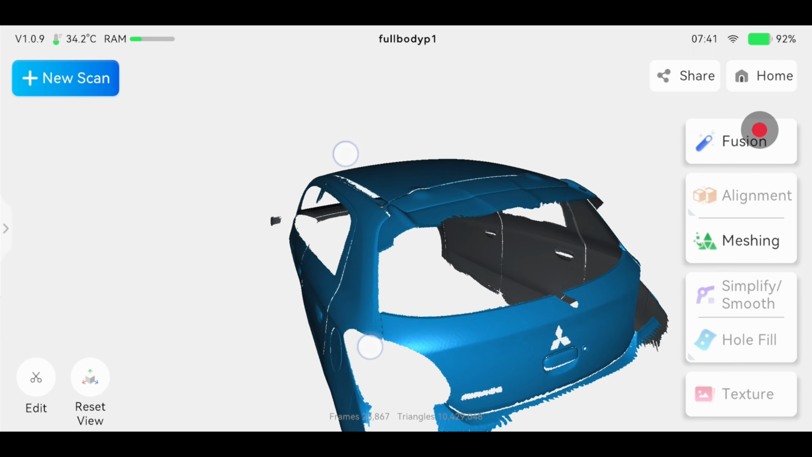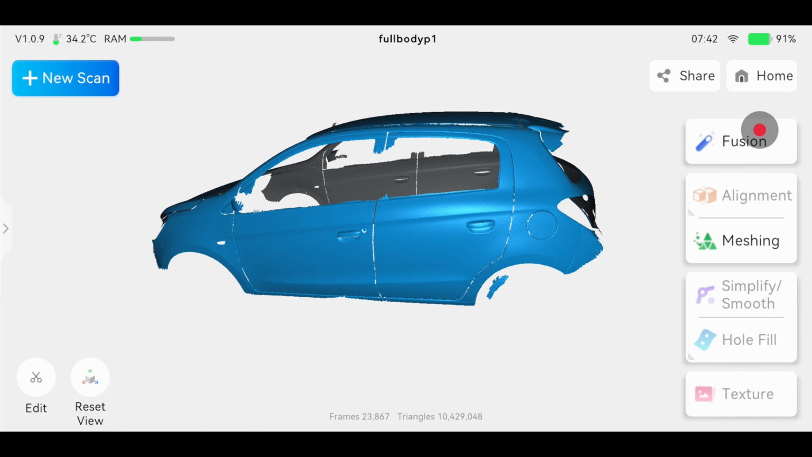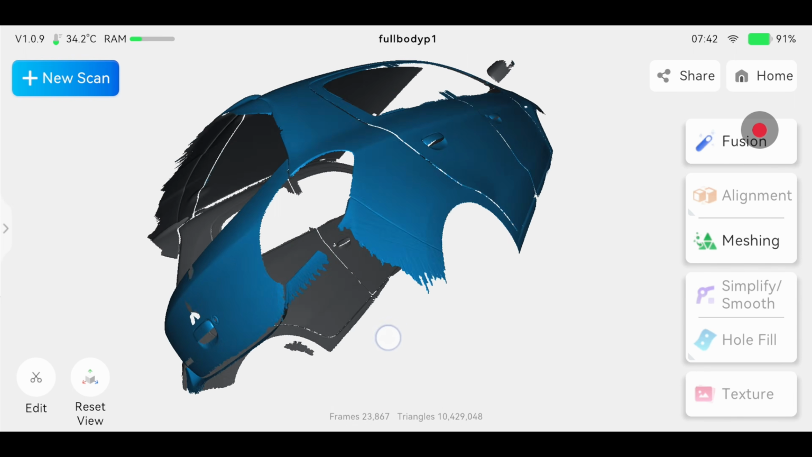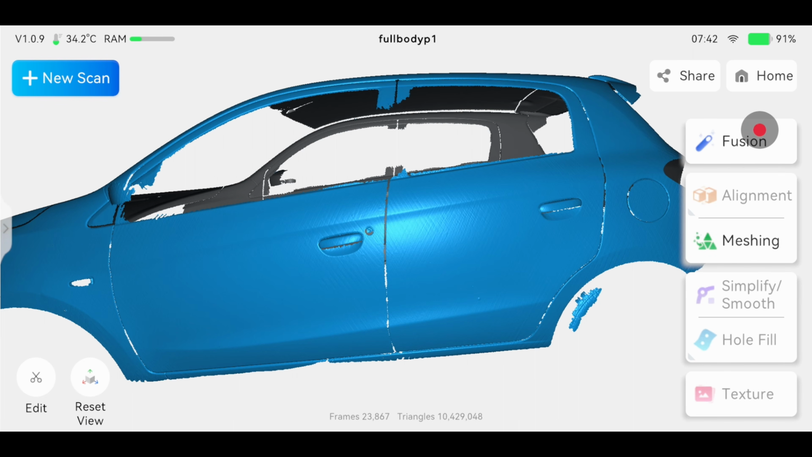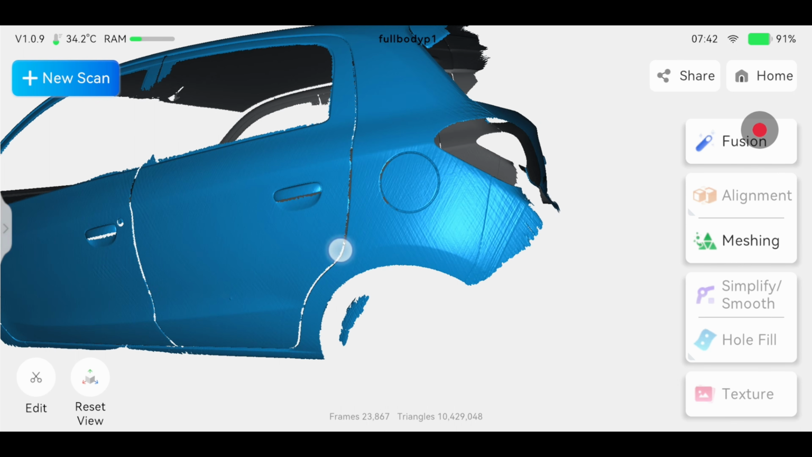Okay, let's take a look at the result from the P1. I have about 10 million triangles. I fused this with 1.2 millimeter resolution. You can see some laser lines, but the result is sharp and clean. I cannot export this data to my desktop yet because with this new firmware, I also need a new software, but the new software has not been released yet.